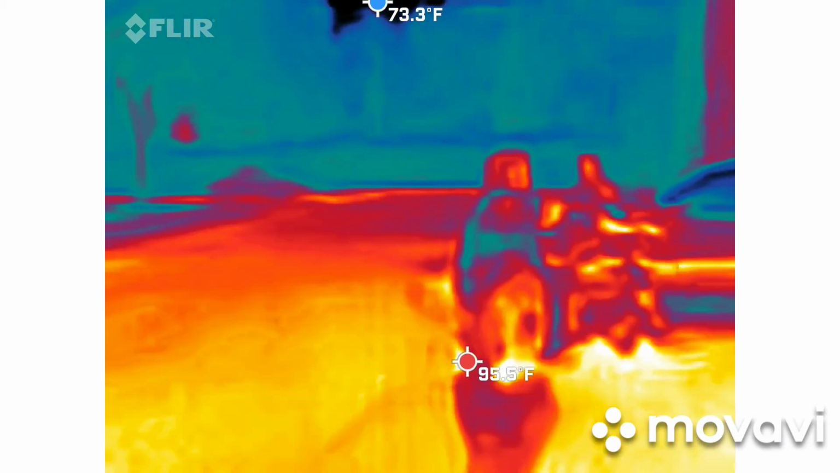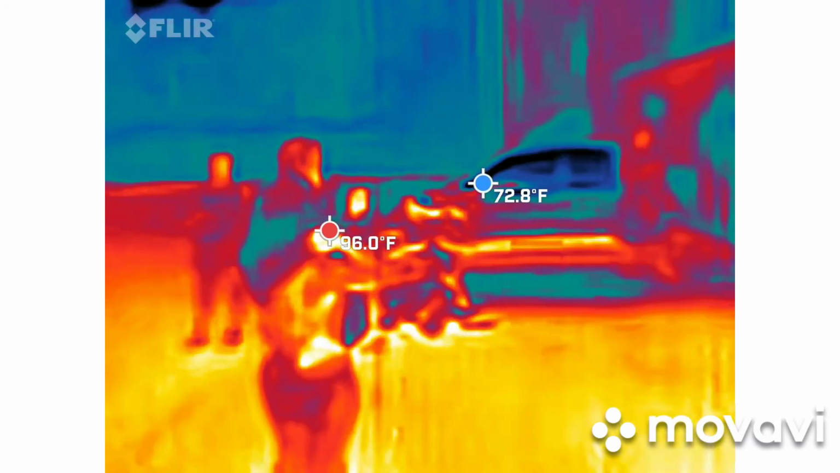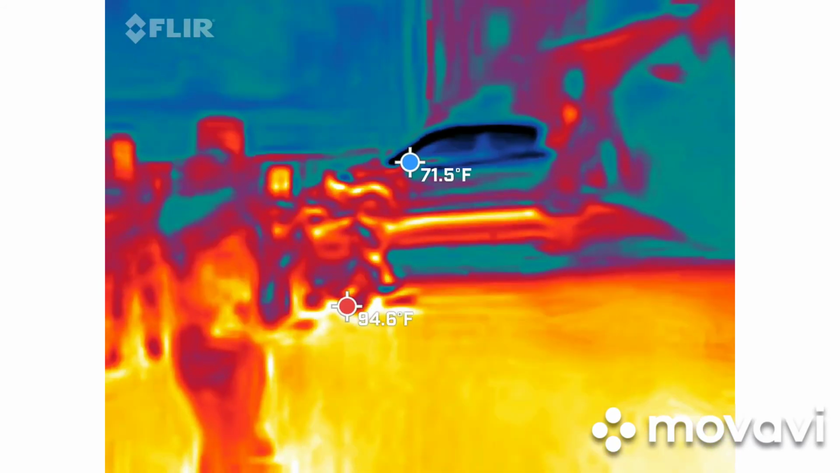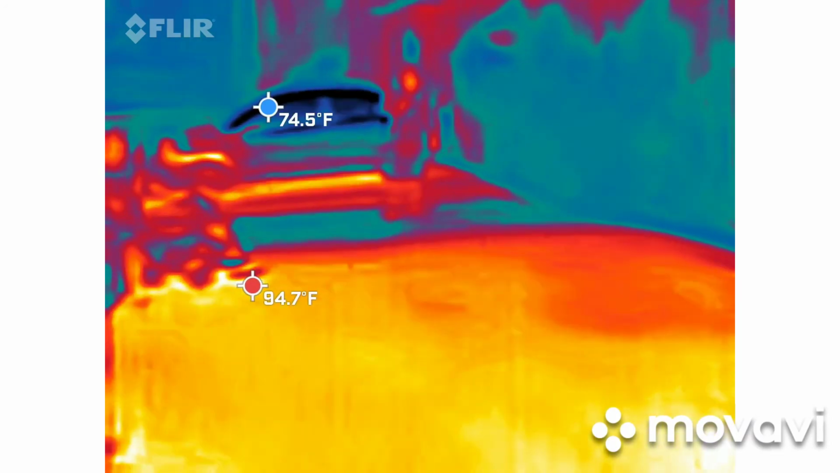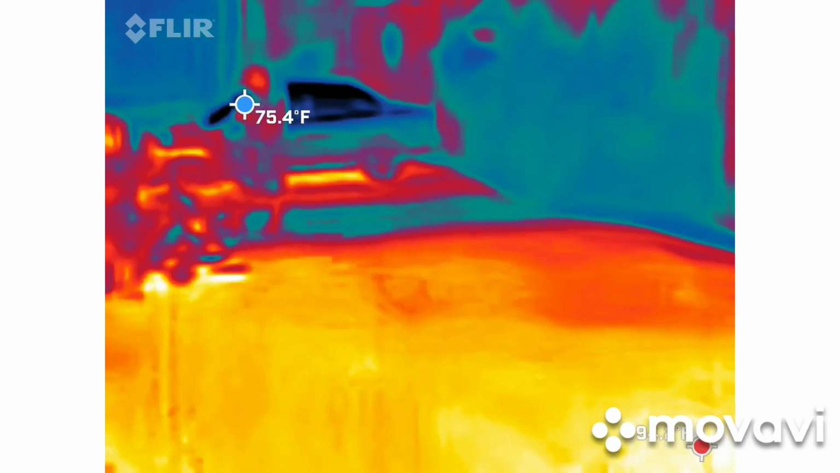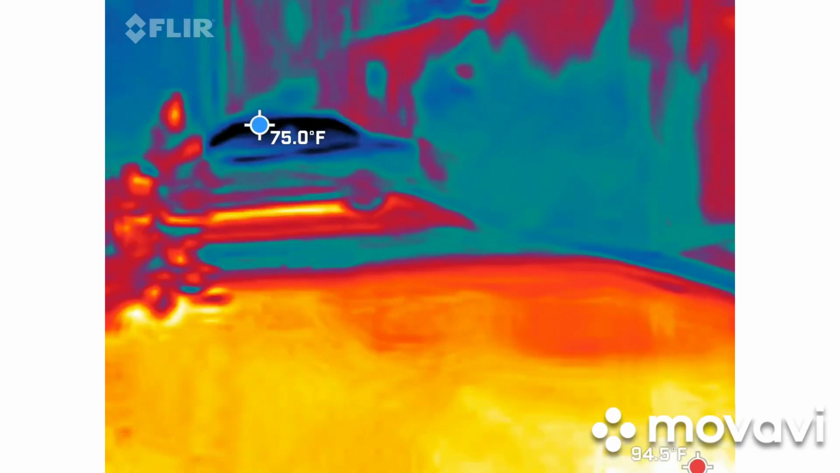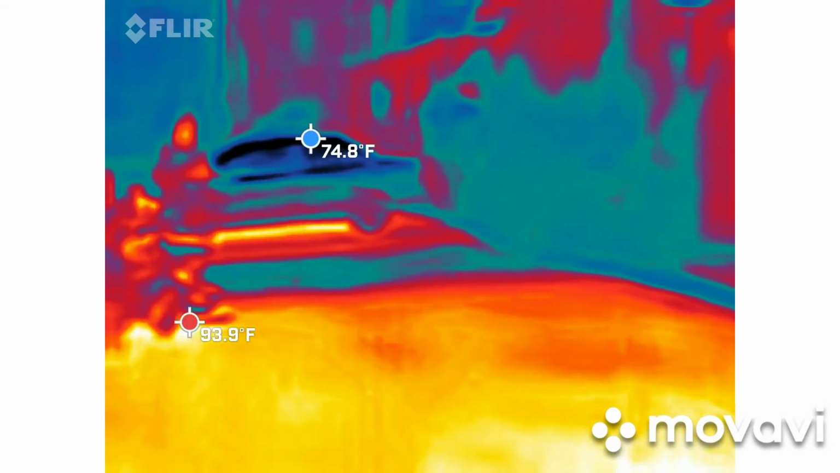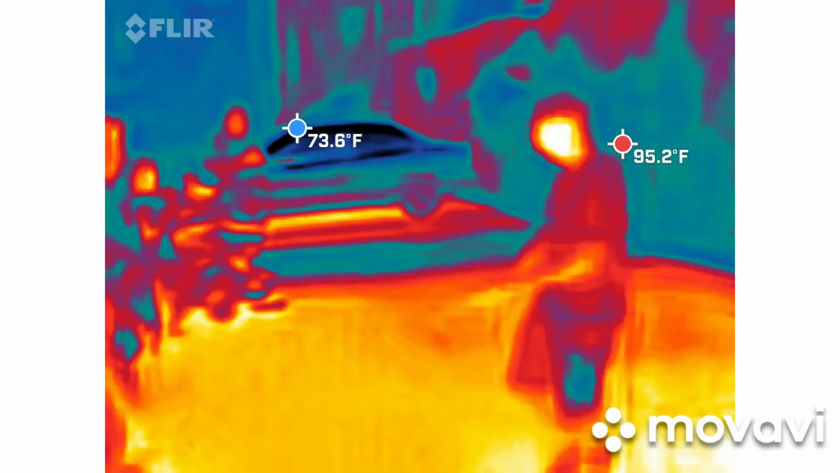If you come closer, my white will go red. Can you make it turn red? The second red light, all the way at the end. And keep it on. What are you getting? The highest it's gone is like 0.3.